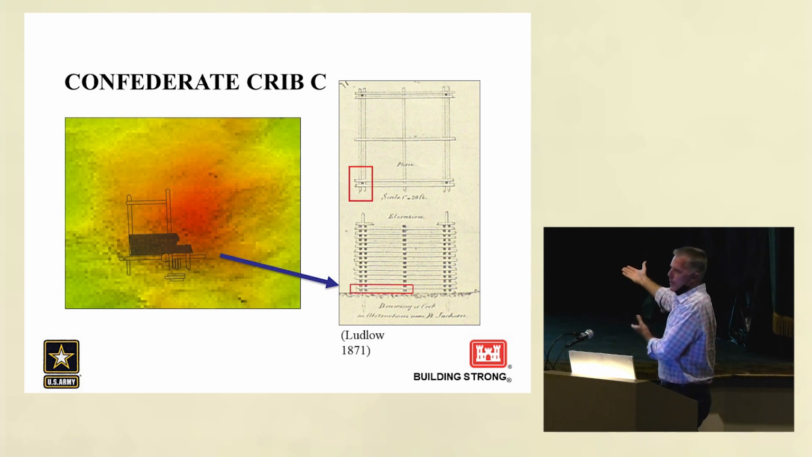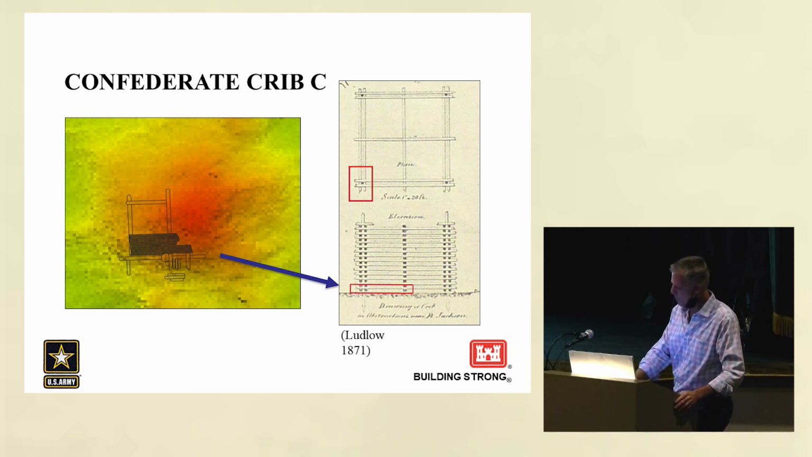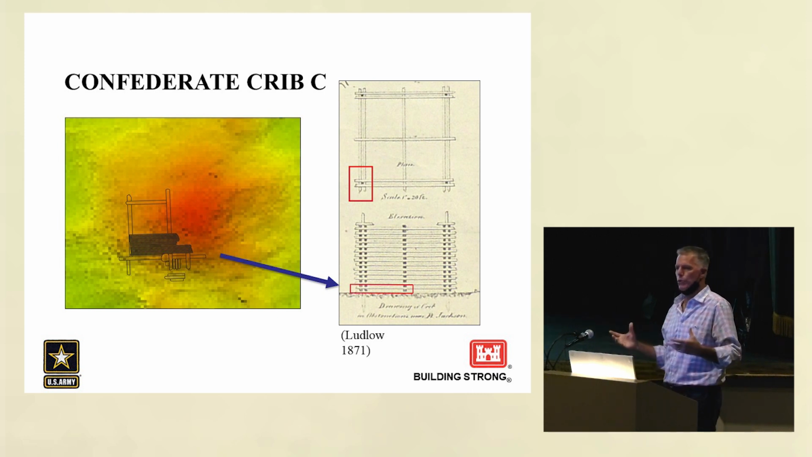That told us we were at the bottom of the crib, and it compared completely with the previous drawing, which shows that it indeed was planked. And that was basically the documentation of the cribs.